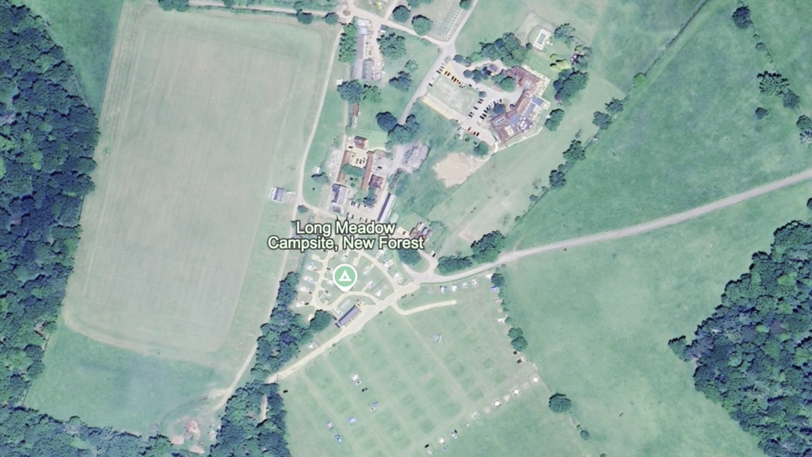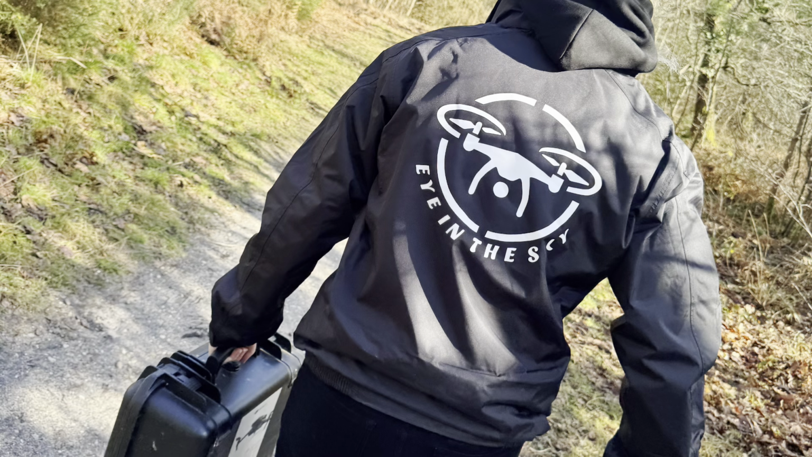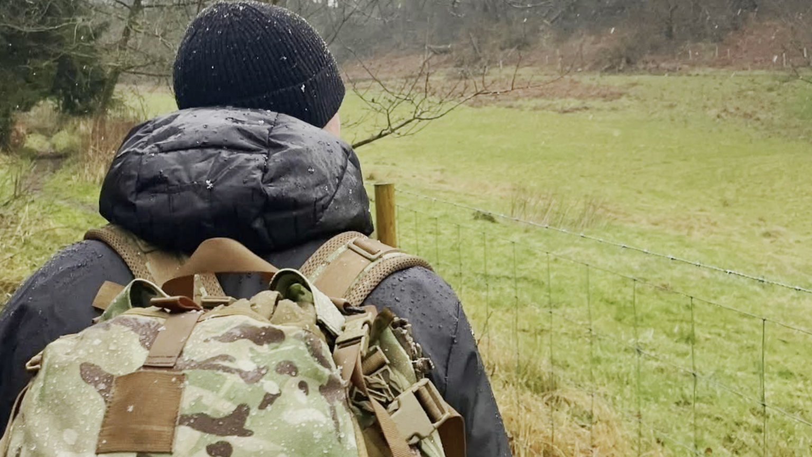Another sighting was noted the following morning on the 3rd of May near a campsite not too far away from where Red was last seen and where she was spooked. On the 4th of May, as I mentioned, we were called in to assist the search. The New Forest is in Dorset and it's a no-fly zone for drones, so we knew that this was going to be a ground search, at least for the early part.